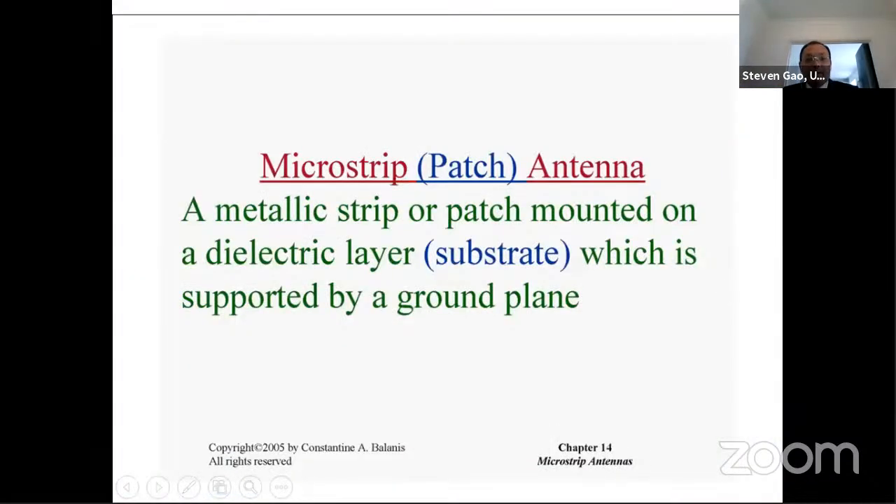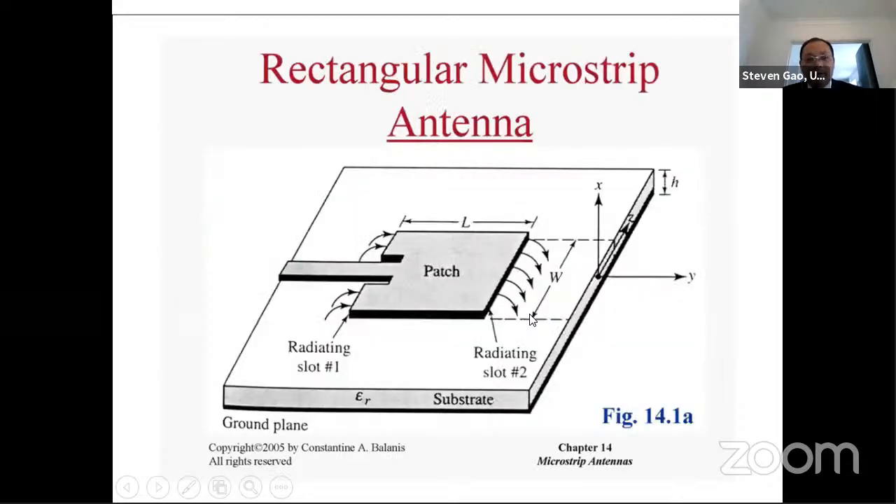Another type of antenna, which is very popular, is called a patch antenna. Sometimes we call it a microstrip antenna. What is a microstrip antenna? It is a metallic strip or patch mounted on a dielectric layer or substrate, which is supported by a ground plane. So what we have is a patch. Basically, it's a metal pad, a metallic patch at the top. And there's a ground plane at the bottom. Between them, we have a dielectric substrate.